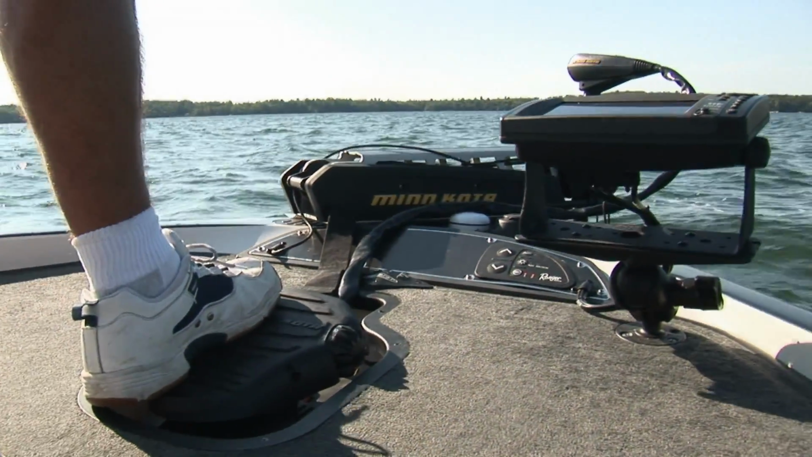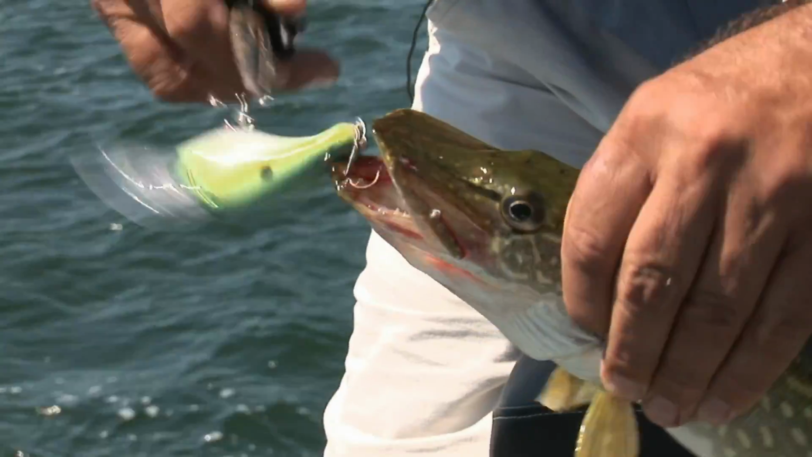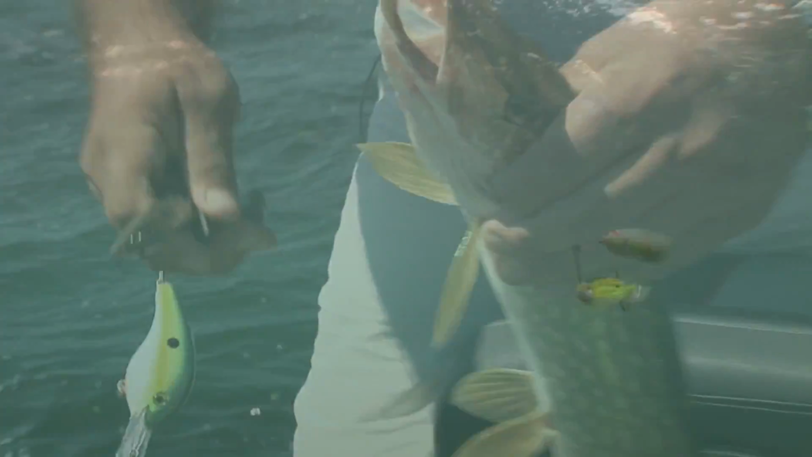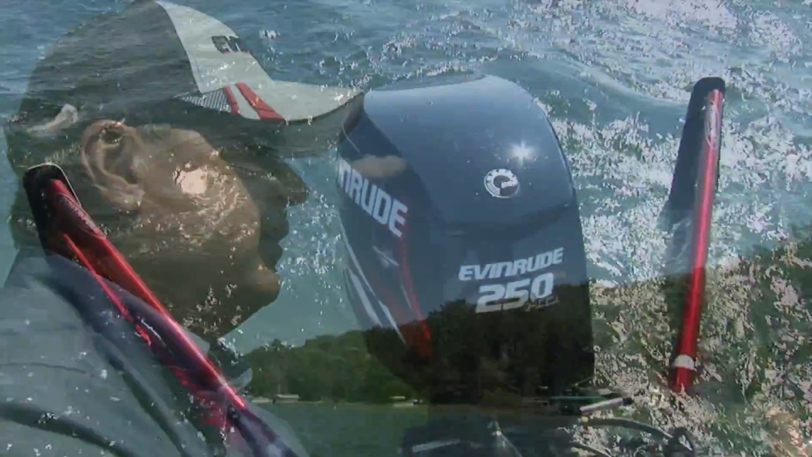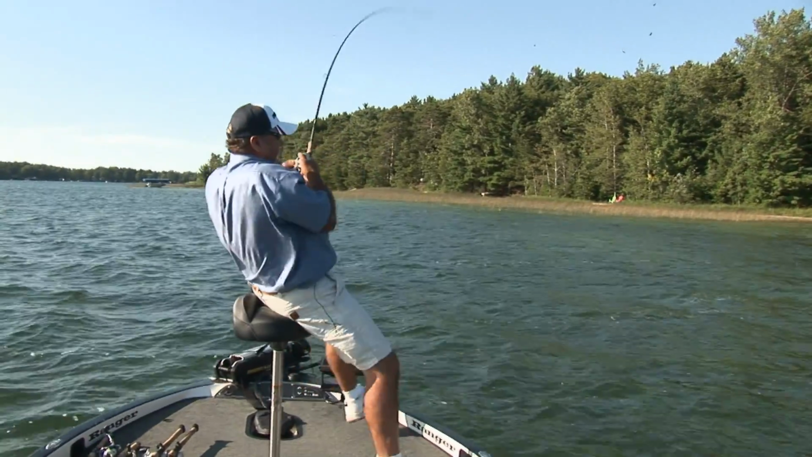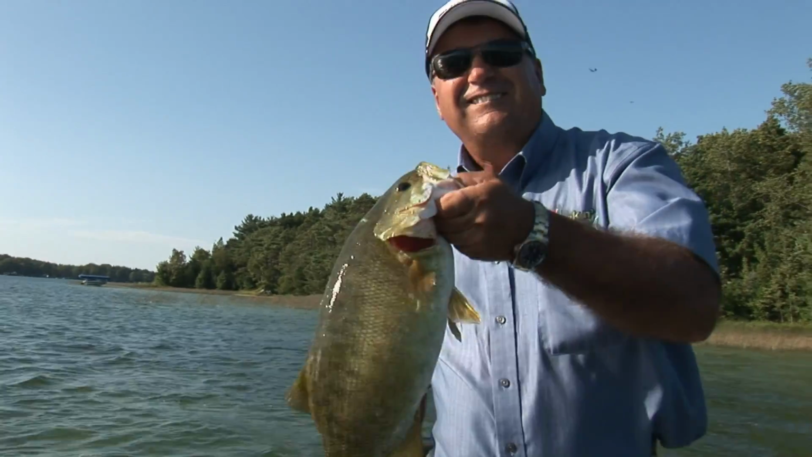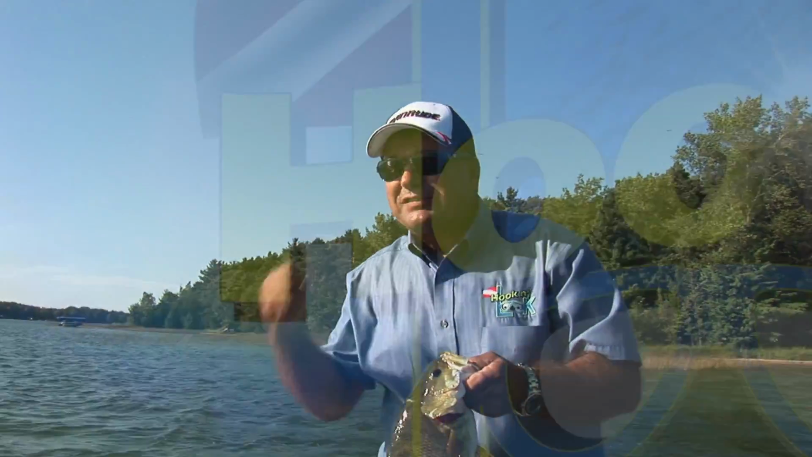Search a variety of depths, utilizing lures you have confidence in. If deep presentations fail to produce, experiment at mid-depths, then shallow. Remember, persistence is key, and allow the imminent deadline to fuel your tenacity. Eventually, a clue will materialize. What a hefty fish. That's what I'm talking about. Persistence, persistence.